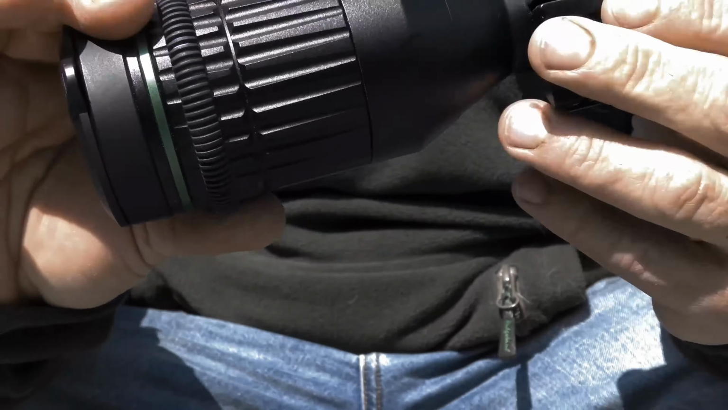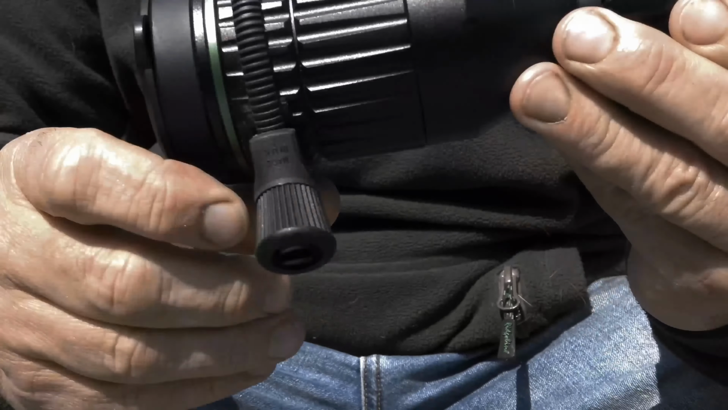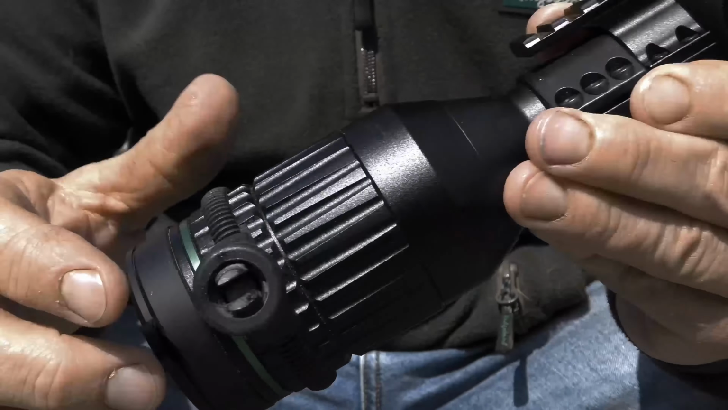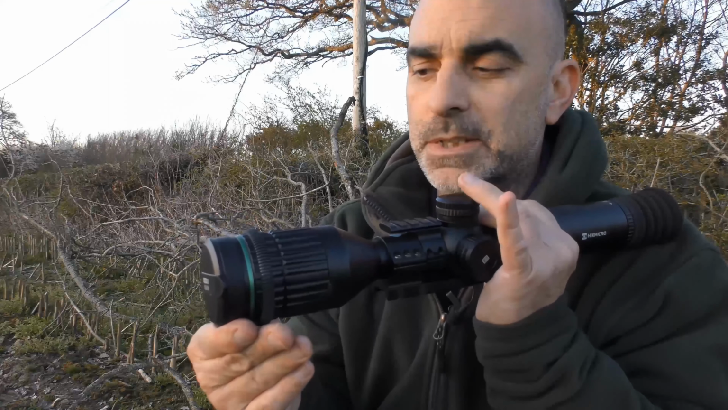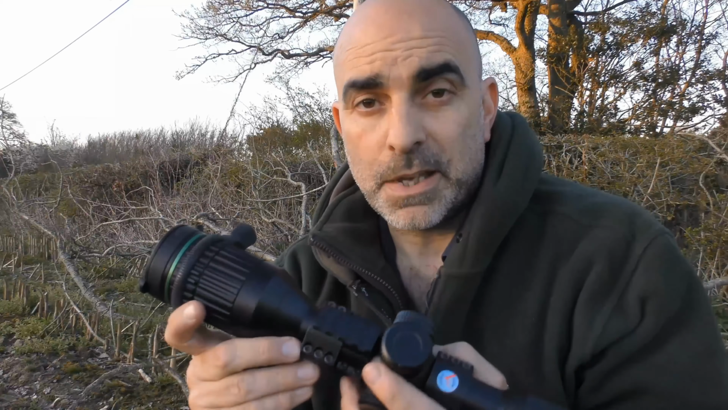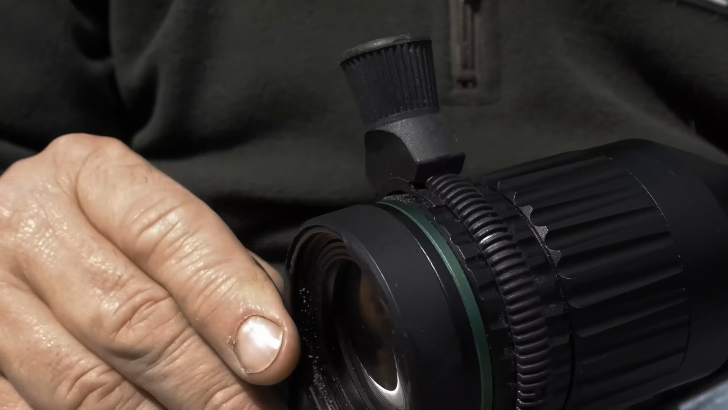The focus on these is really stiff, which is a bit of a downside. However, you can get over it, as I've done here, by using a fishing coaster just on the front there, which allows you to move it a lot more easily with your finger, so you can fine-tune the focus. Lovely day image on this one. Maybe not quite as rich colours as the Pulsar, but still really nice. Again, built-in lens cap on the end there.